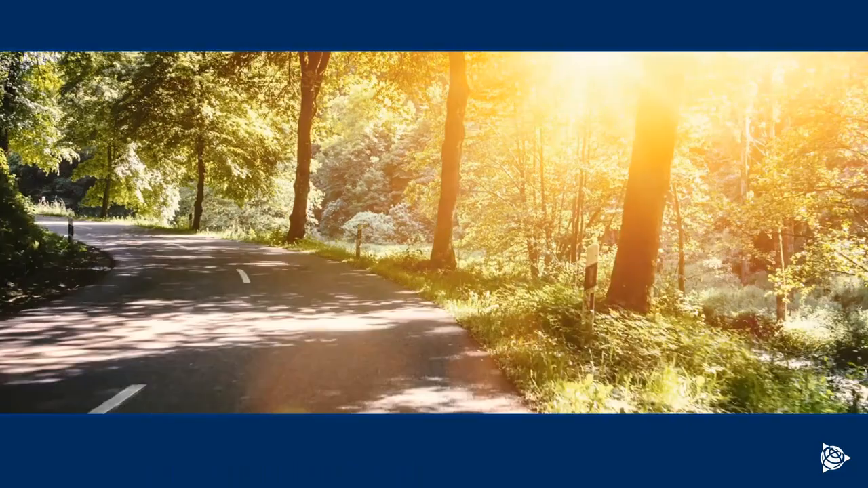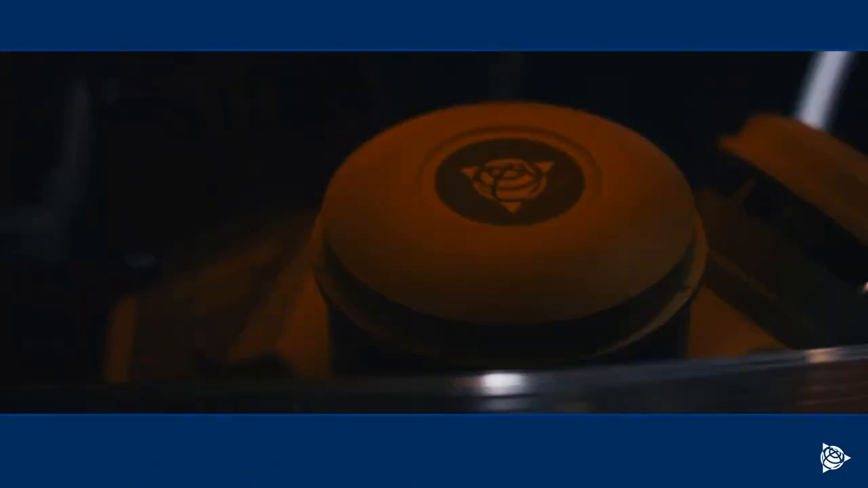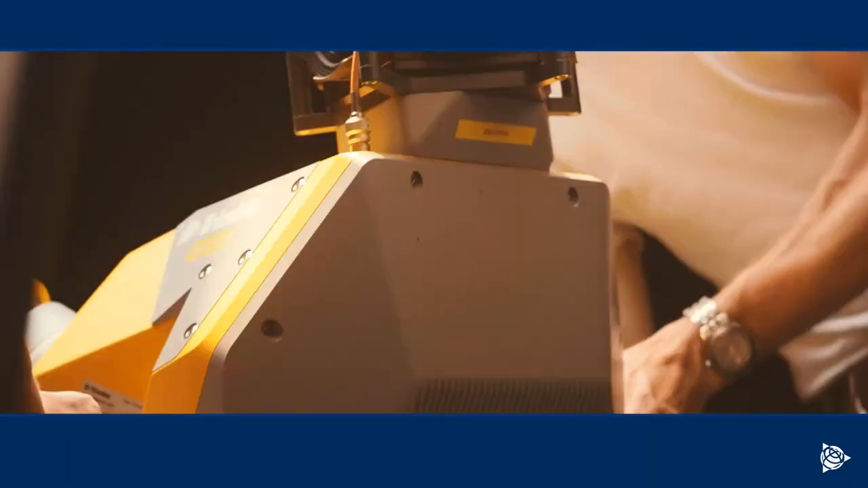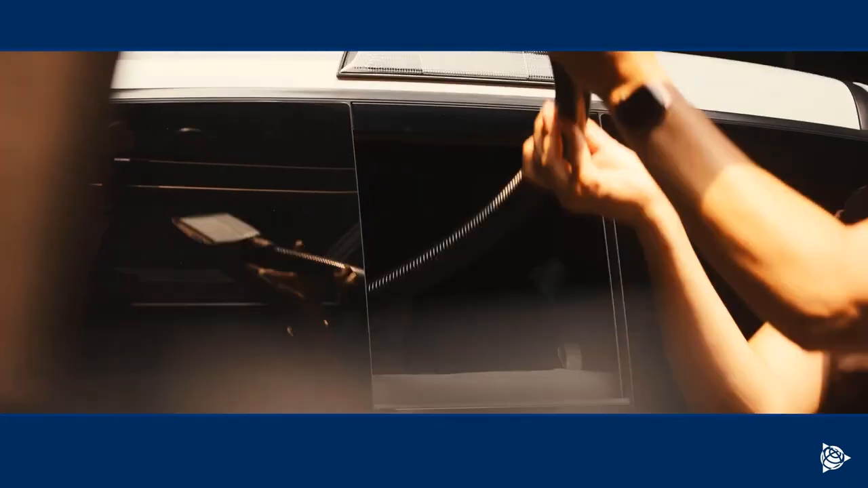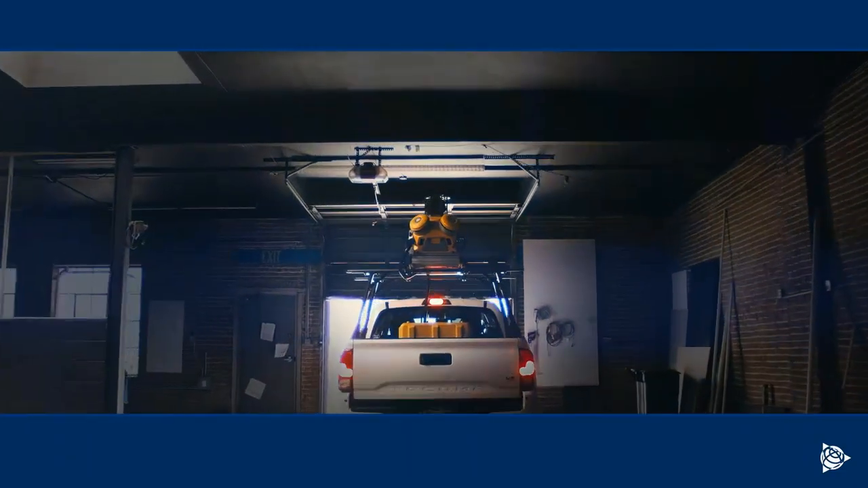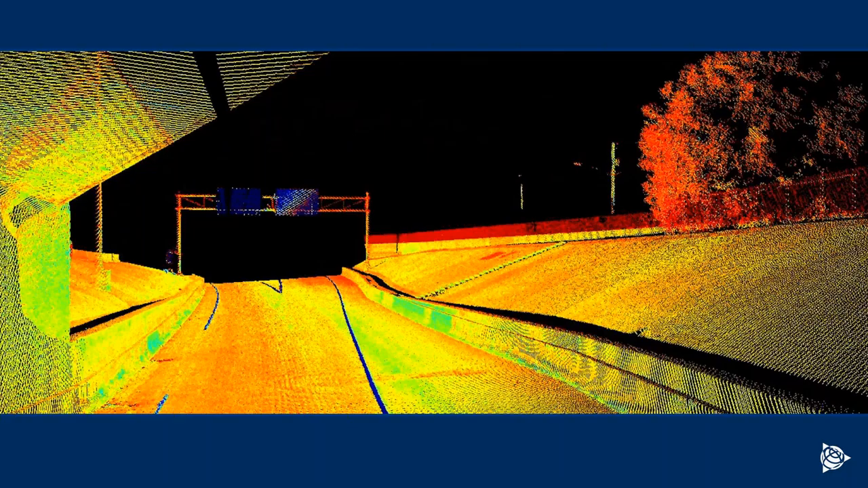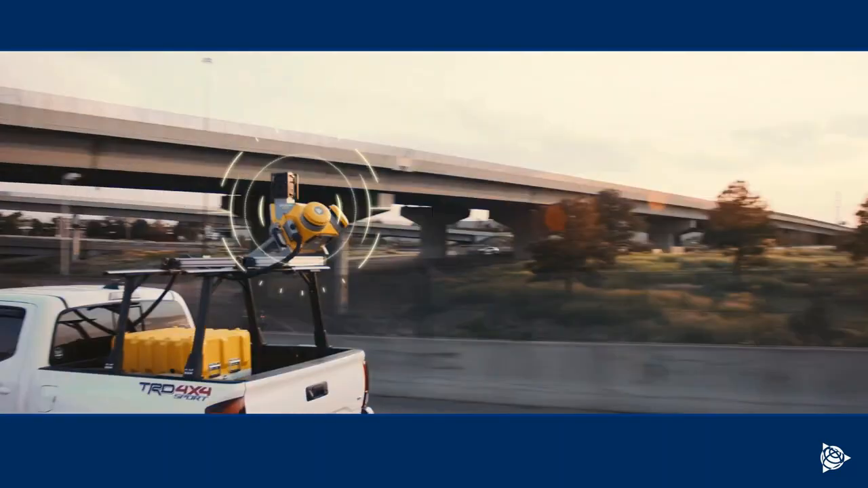Imagine a world where mobile data capture is as smooth as a Sunday drive. That's the power of the all-new Trimble MX50. It's not just a better system, it's a lightweight, easy-to-own mobile mapping solution that's completely changing the game. Installs in minutes and easily goes anywhere the road can take you. With world-class precision and total confidence.